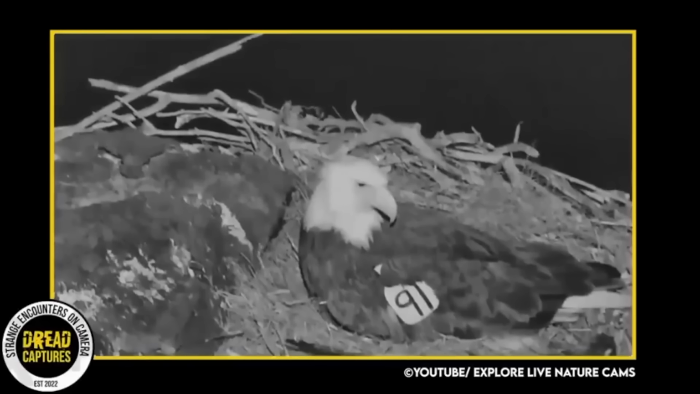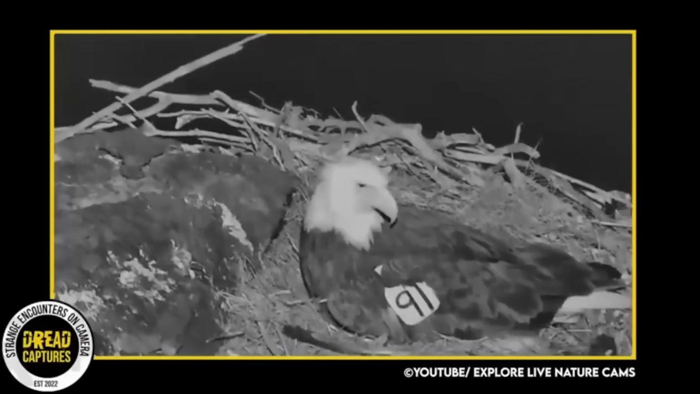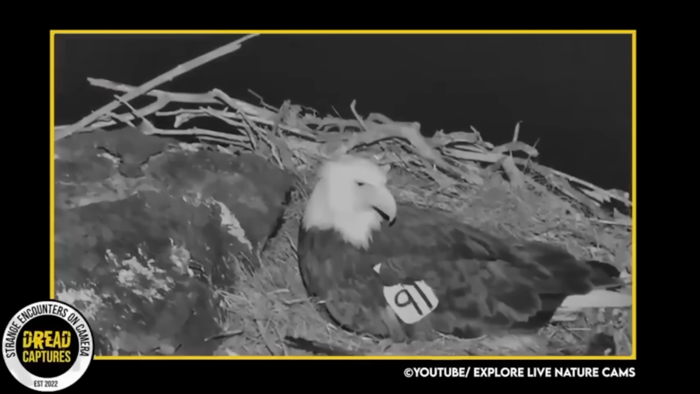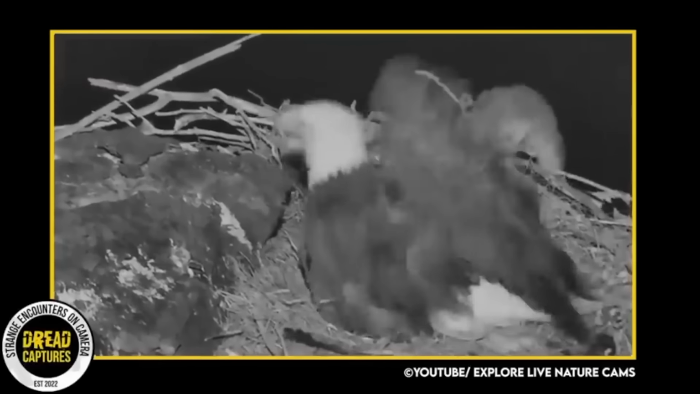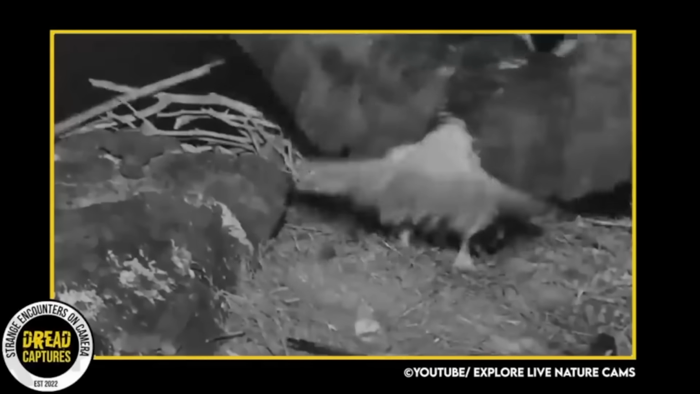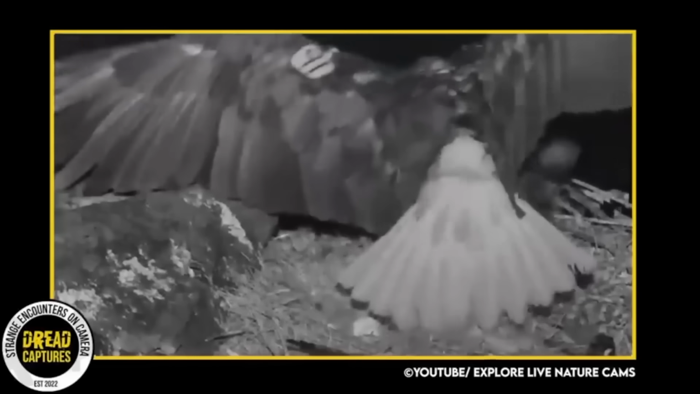Out of nowhere, this sly fox creeps over the side of the nest, undoubtedly hoping for mom and dad to not be home and a shot at some of these free eggs. Well, not today. Mama Eagle stands up, spreading her wings as an intimidation tactic. It works for the time being and the fox retreats.